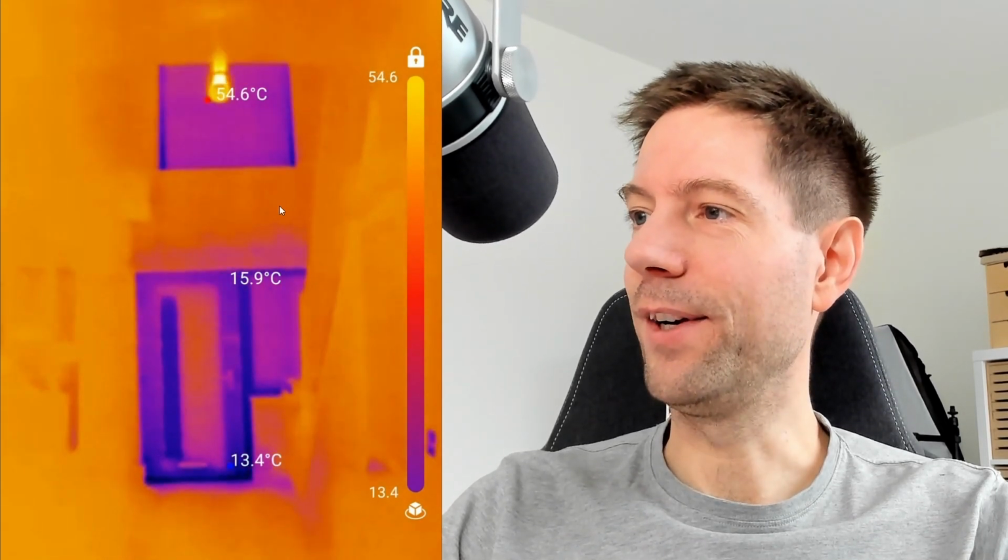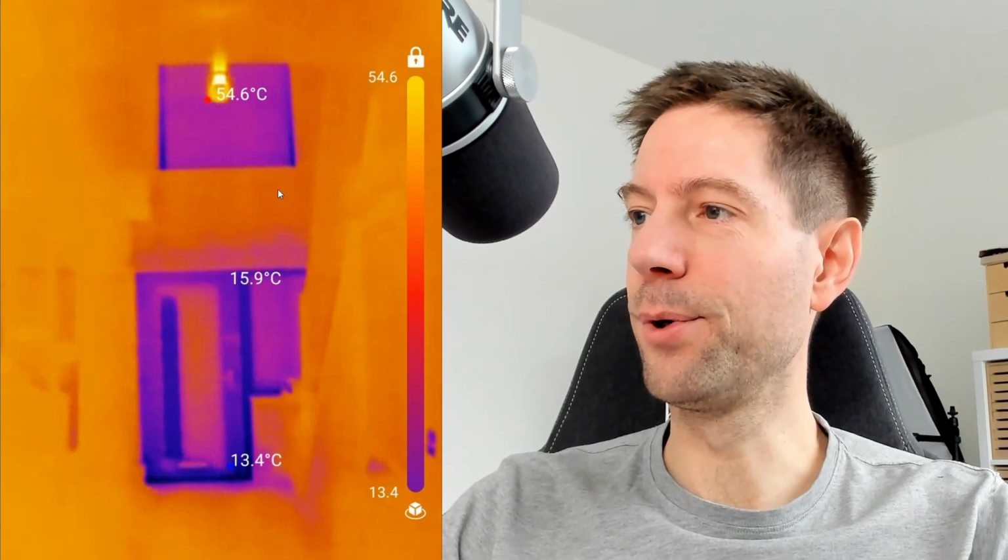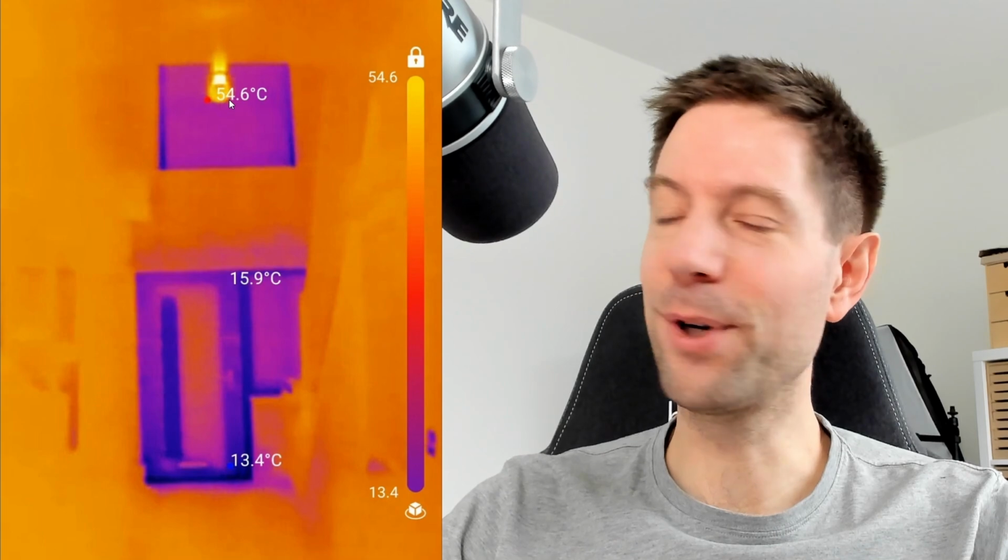Here we go. So this is really interesting. I'm going to pause it again. We are now in our hallway. So we've got the stairs up on the right hand side there. This is our front door, and this is a large window up above the door in our sort of double height atrium area. This is our light bulb. This is an LED light bulb, but even so, you can see that it's actually 54 degrees, which is interesting. So despite the fact that these are low energy light bulbs, they still lose a little bit of energy through heat, and as is anything that's electrically powered, it will lose something through heat. So yeah, that was interesting as well.